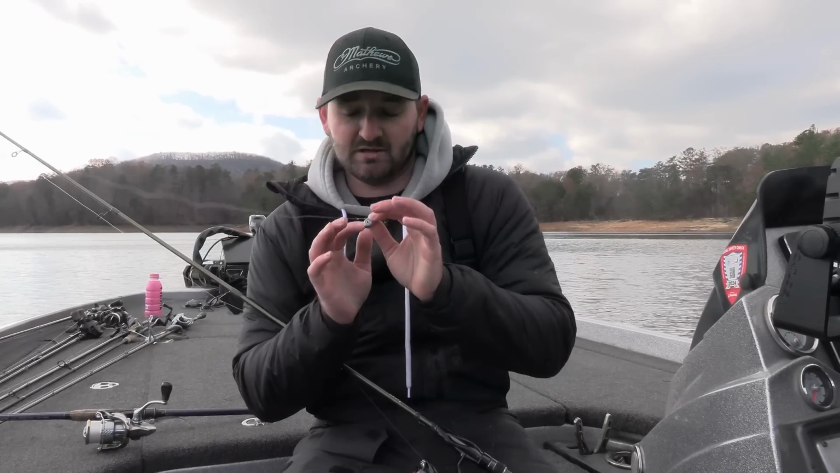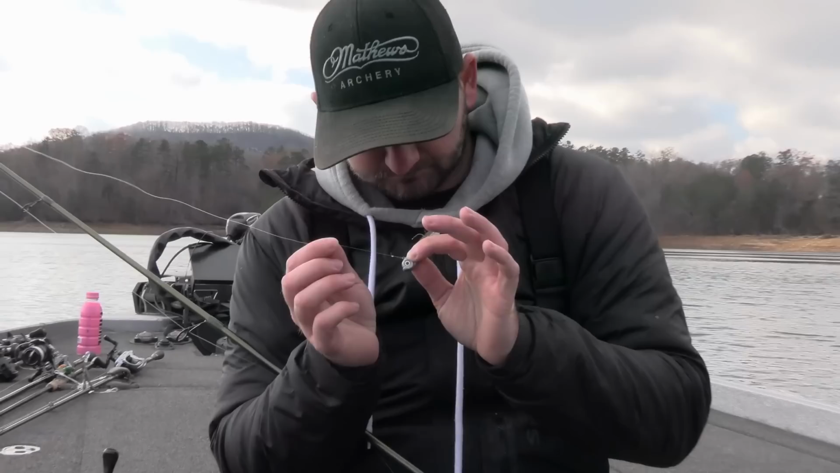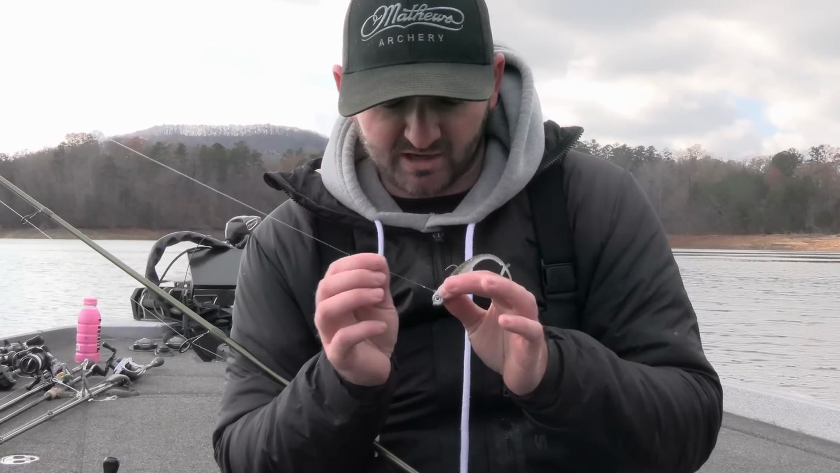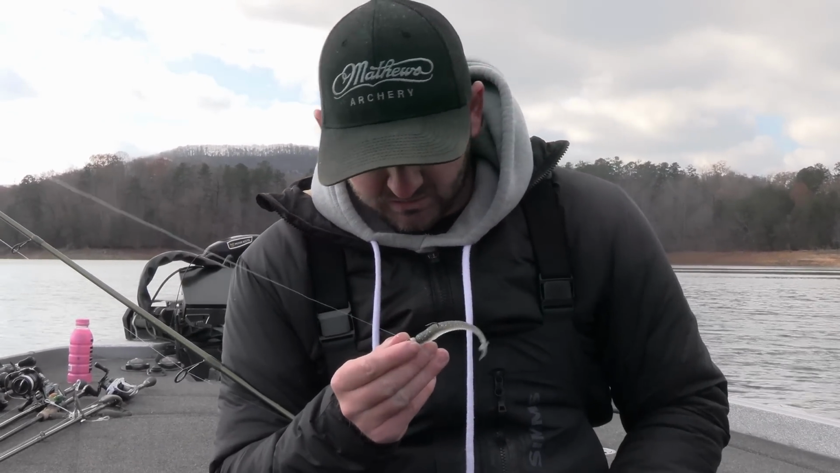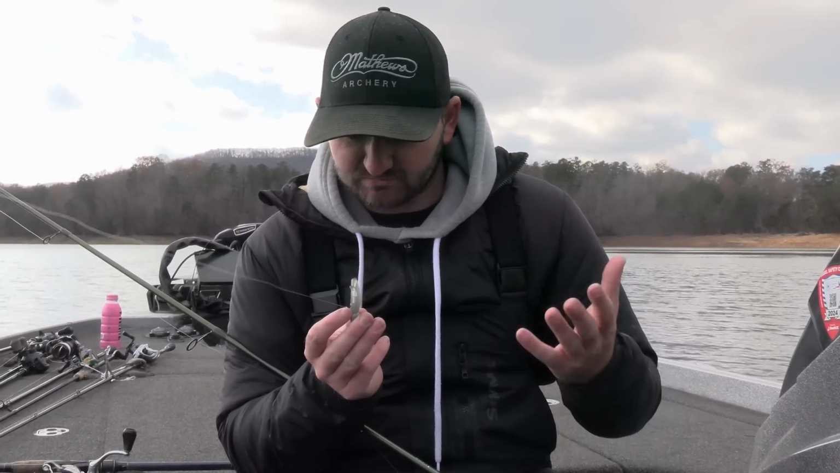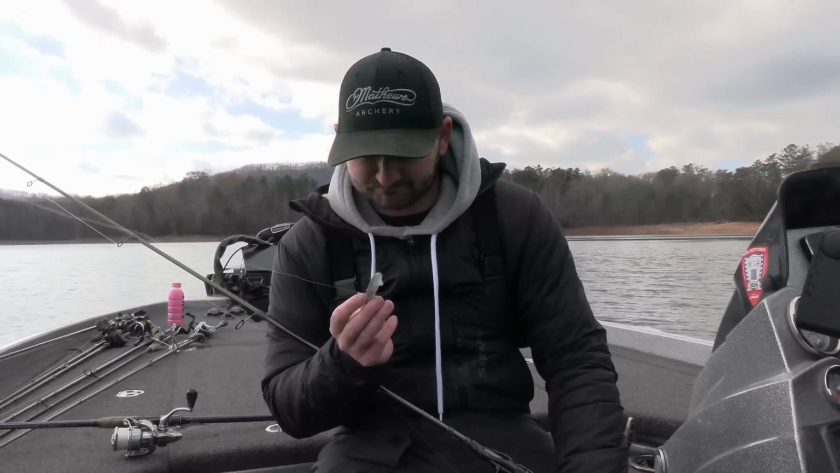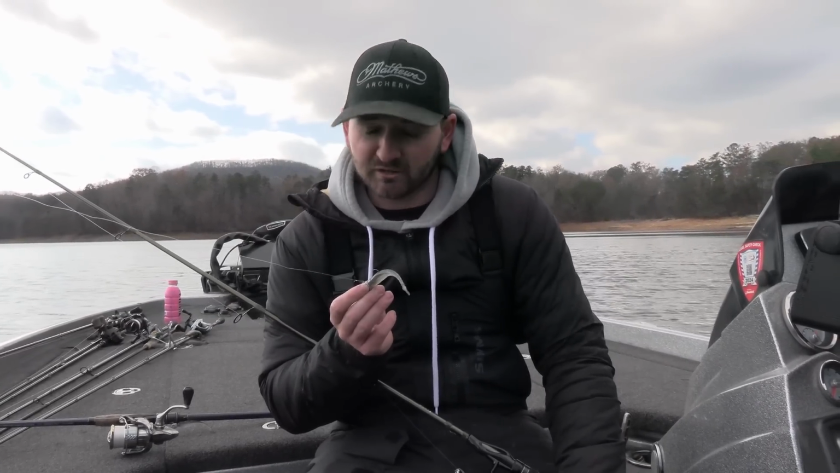Another important thing, almost forgot, I always tie a loop knot. I never tie the knot directly to the head. I always have a loop knot. I just think it gives the bait a little more action. Like I said, it's totally just a confidence thing. This is the setup I have the most confidence in. Like I said, it won me a whole lot of money. So if it ain't broke, I'm not gonna fix it.